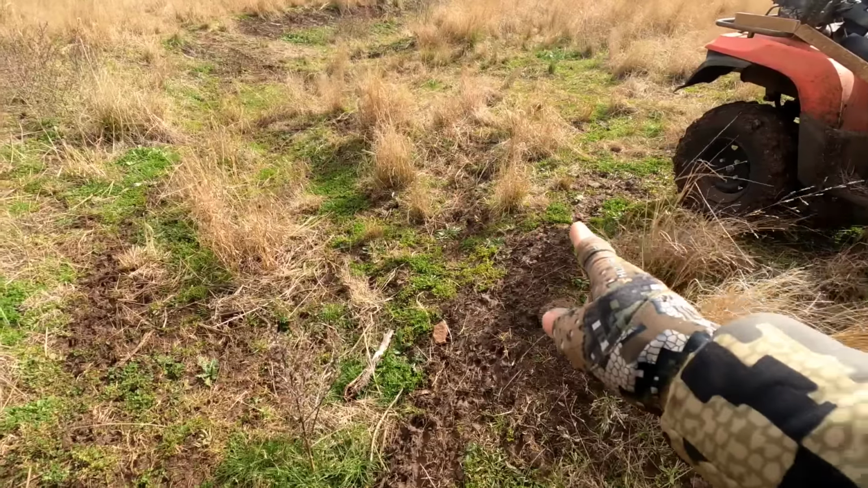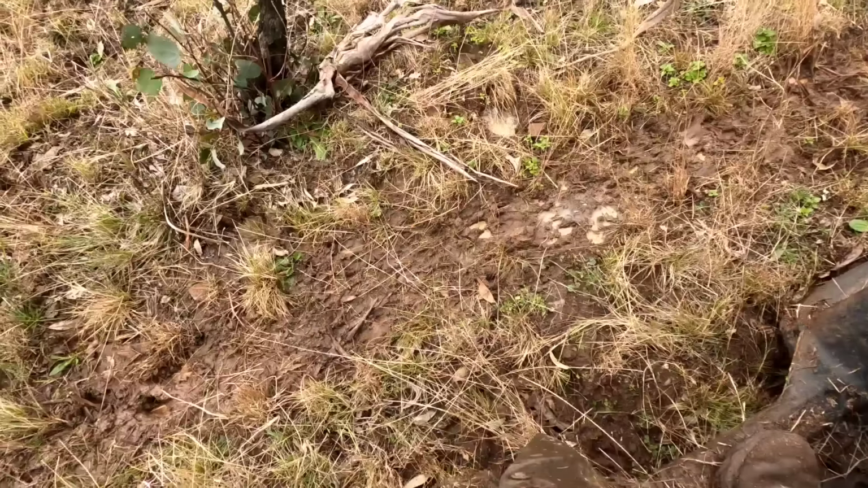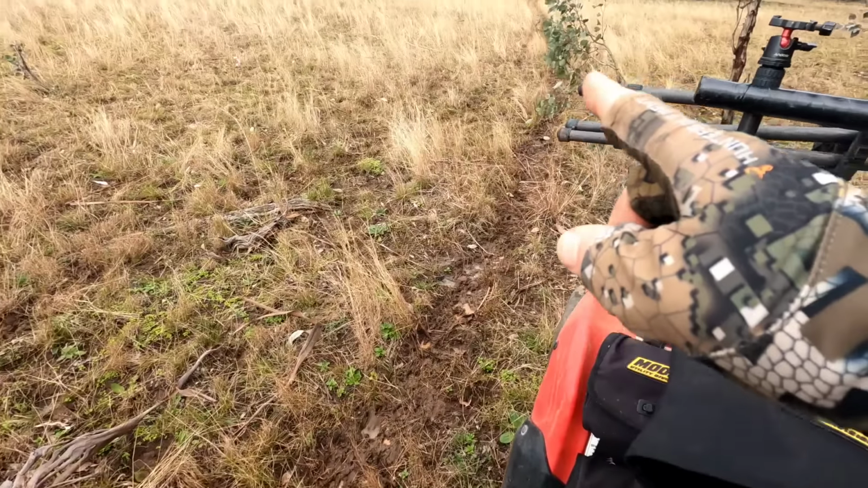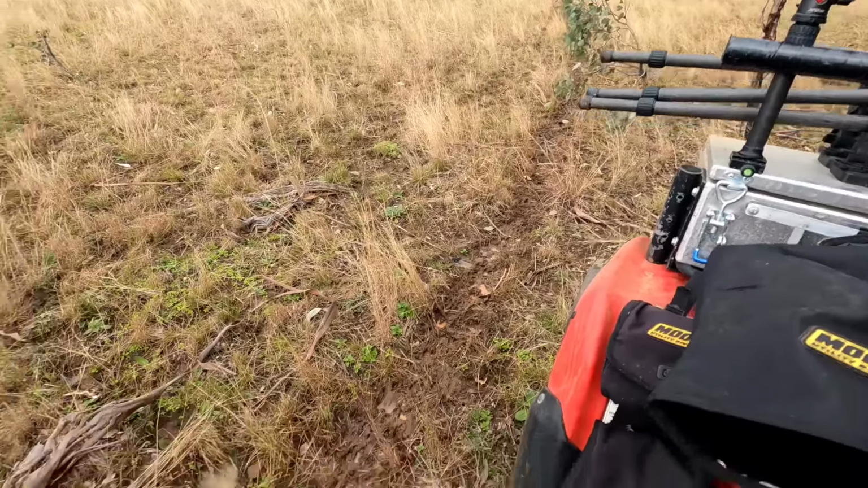This isn't a bad little pad here, so there's one here, one there, all pig tracks leading through that hole. Just following this pad up that went through that fence line. It runs right up into there, and there's a big dam up in there, so it's a fair bit of travel going that way.